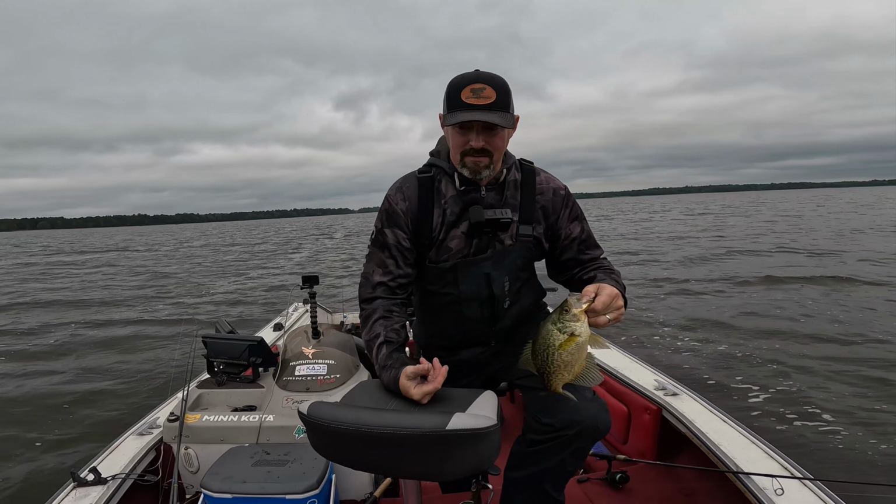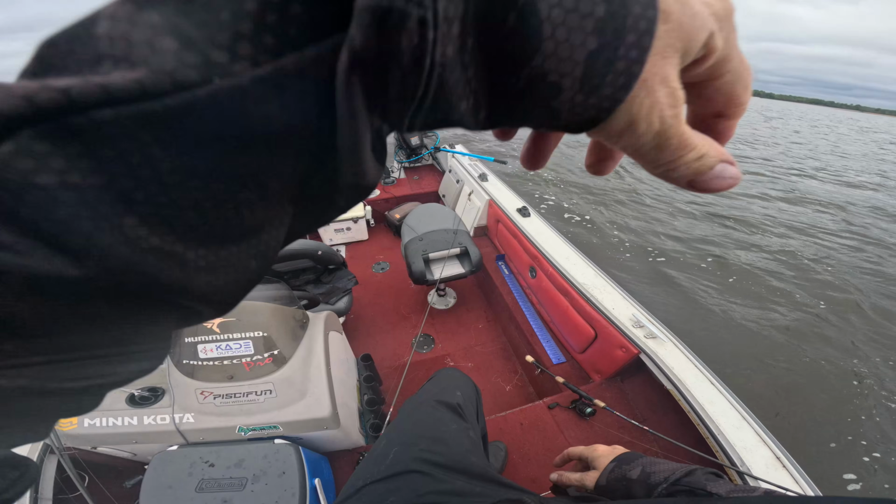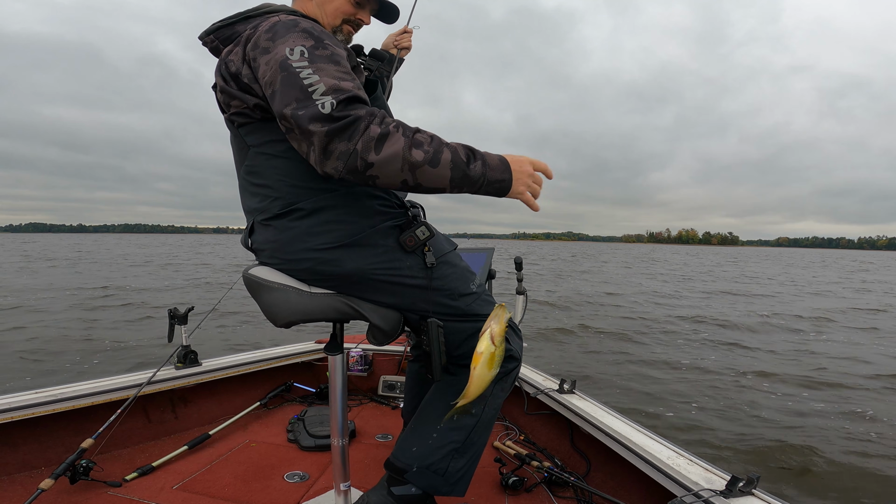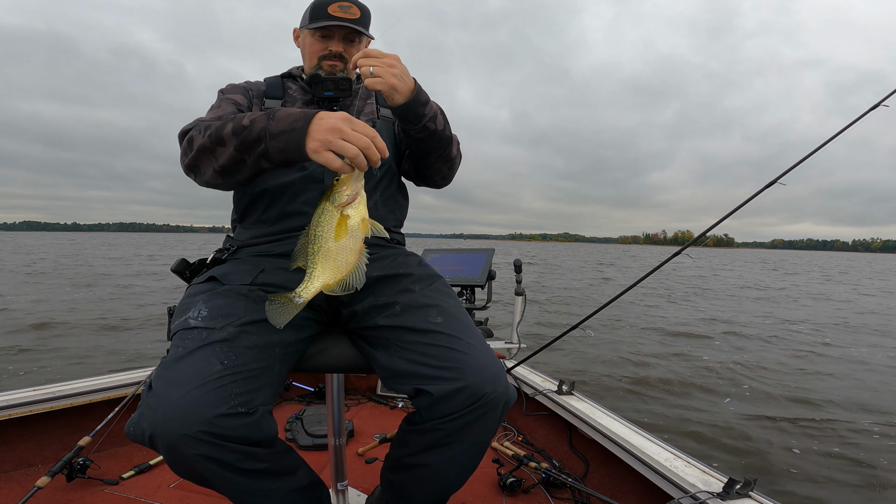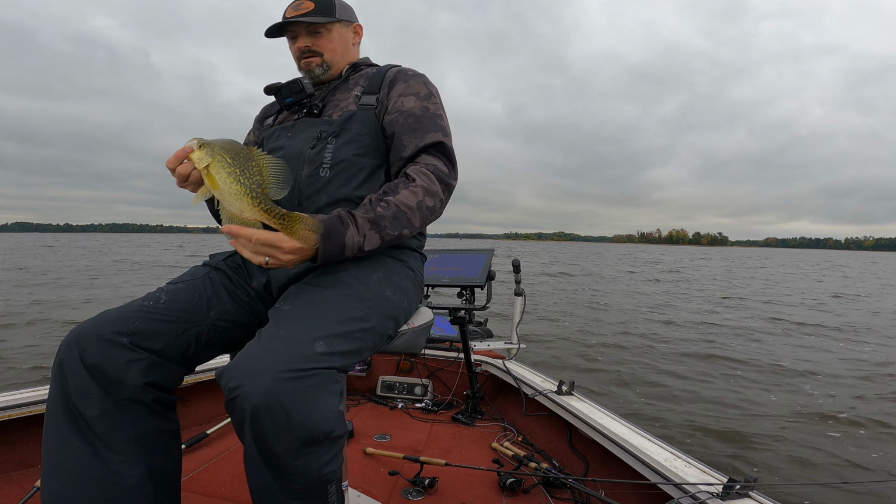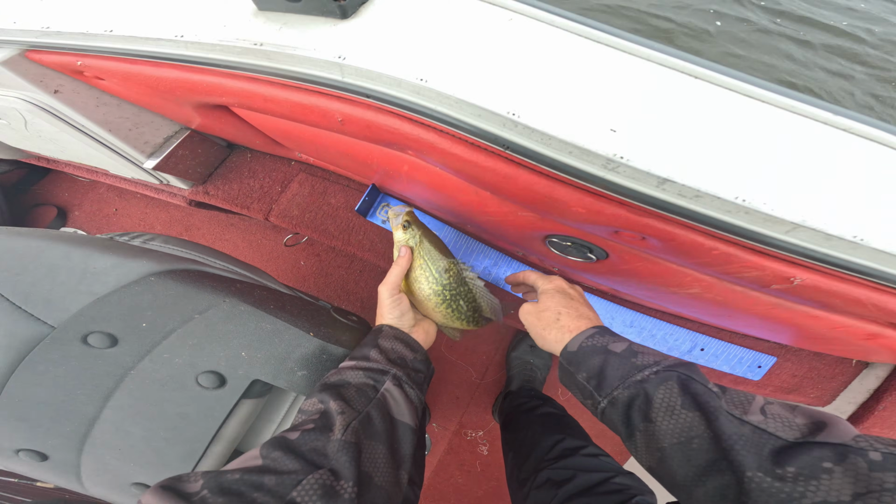I'm only keeping a couple, as I was saying. That's a 12-inch, probably like a 12-inch fish. Another slab. It's another freaking slab crappie. Look at this guy. Holy smokes. Donkey crappie. Going off the brush pile, 12 and a half.